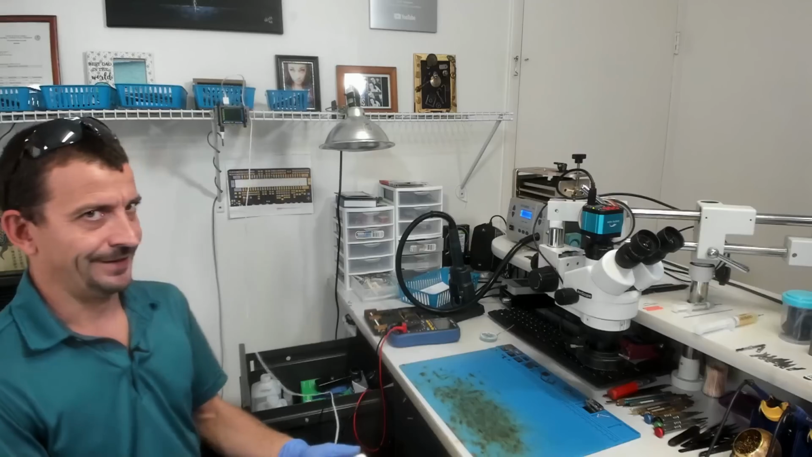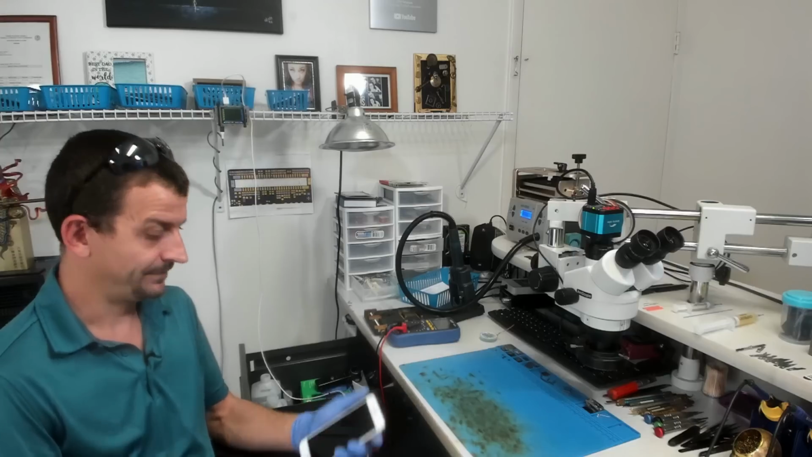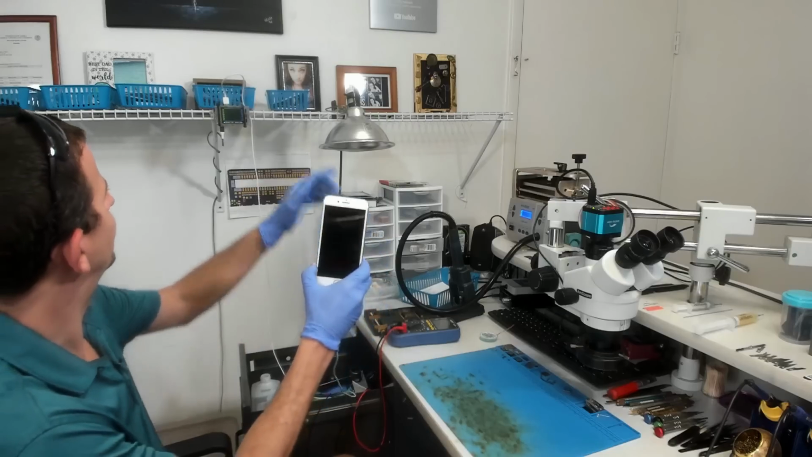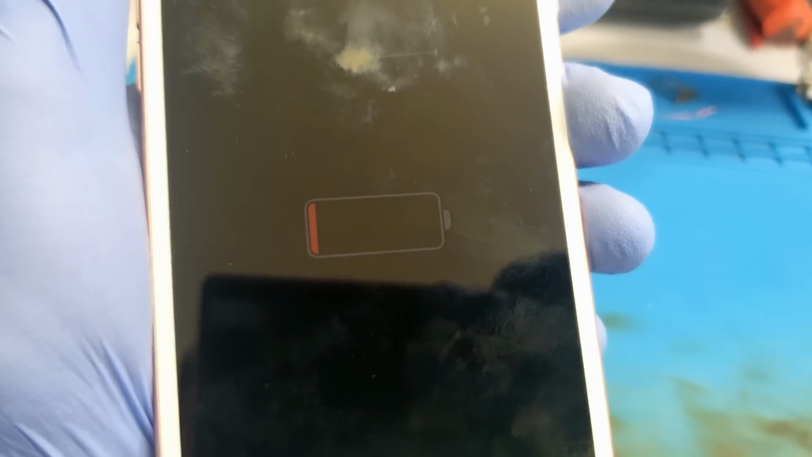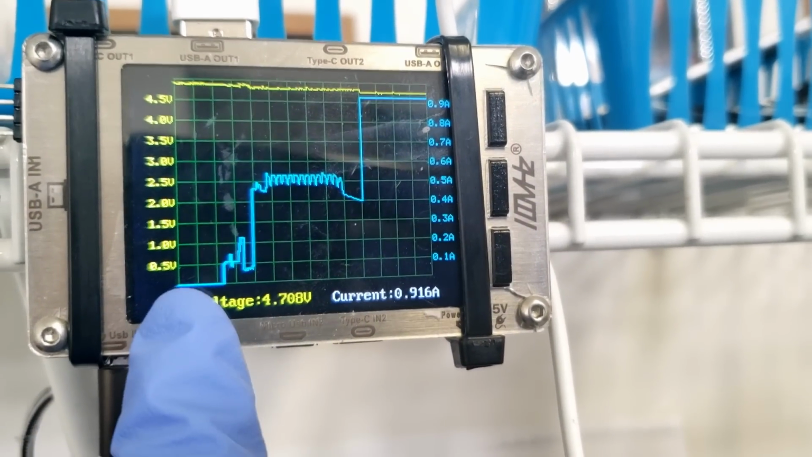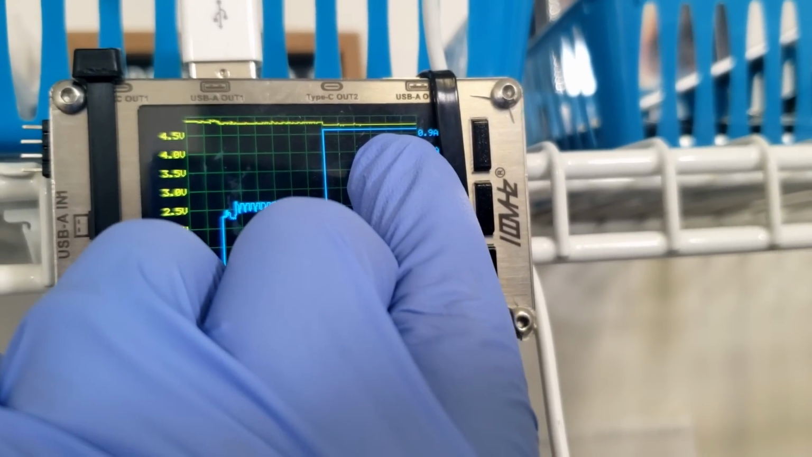But does it work? I probably should have tested this. Here we go. I'm going to connect a charger. Oop, I'm on the wrong screen. No, I'm on the right screen. We got 100 milliamps, a half an amp. We have a battery charging icon, and the charging current just went from super dead battery up to moderately dead battery up to normal charging current.